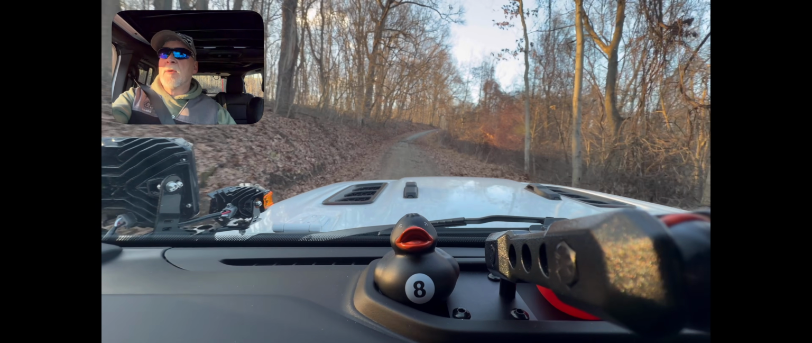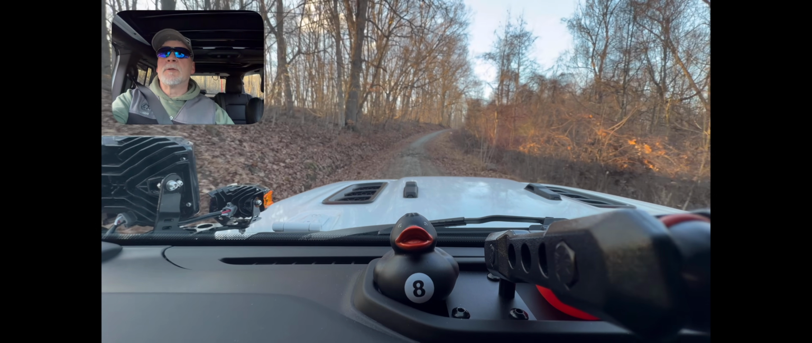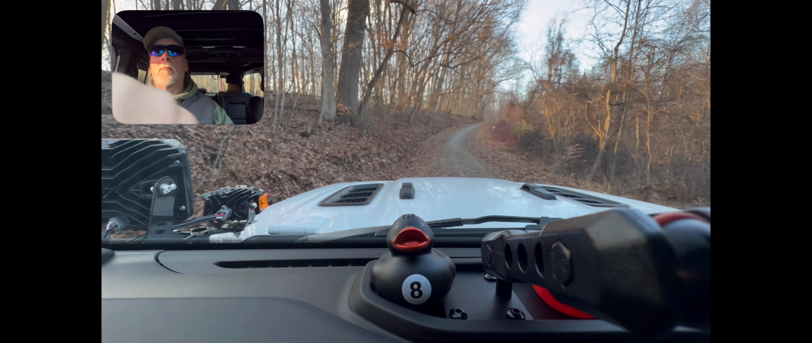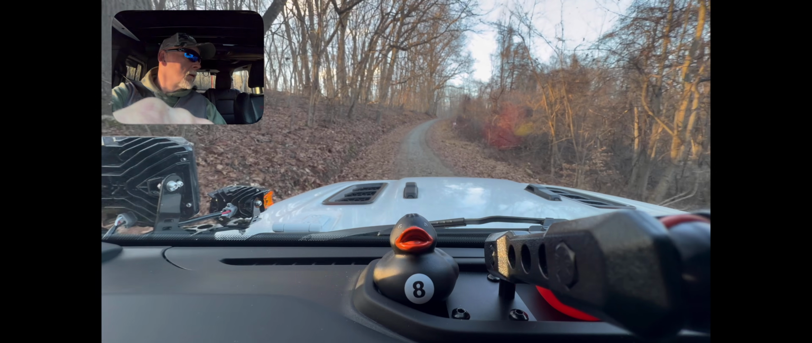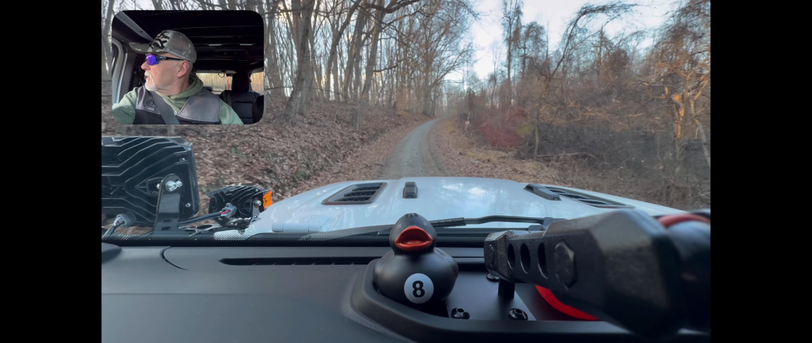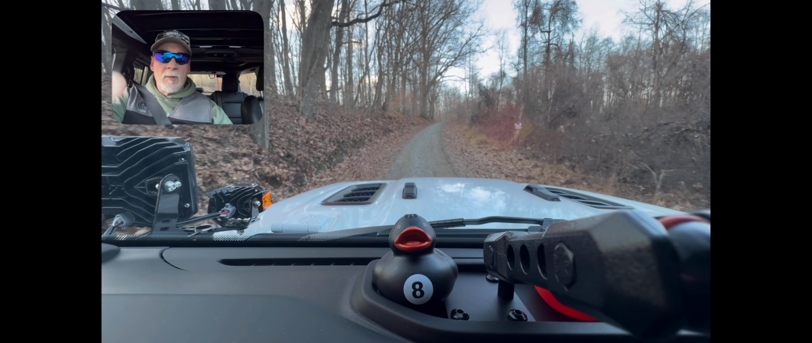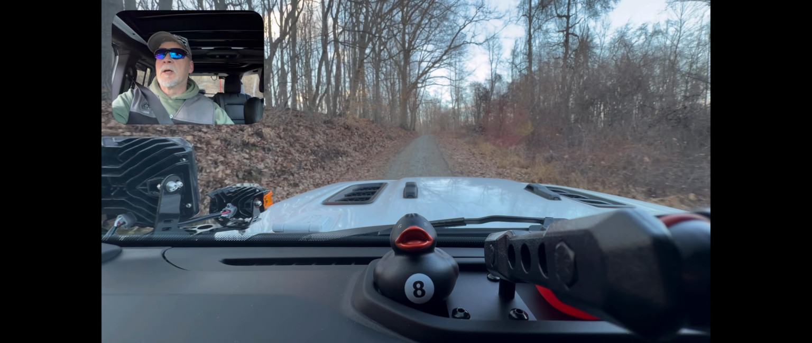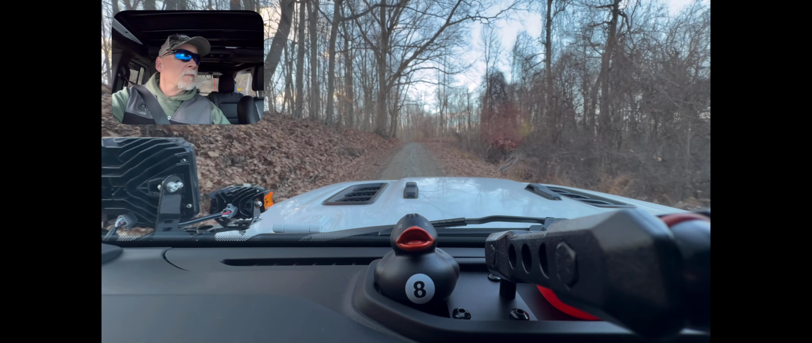Oh, here's a nice big branch. Yeah, that's not too bad. Okay. Still going up. Takes me about 20 minutes to get up this. I'm only cruising at like 10 miles an hour, but still. I'm in no rush to go anywhere. I love the scenery.